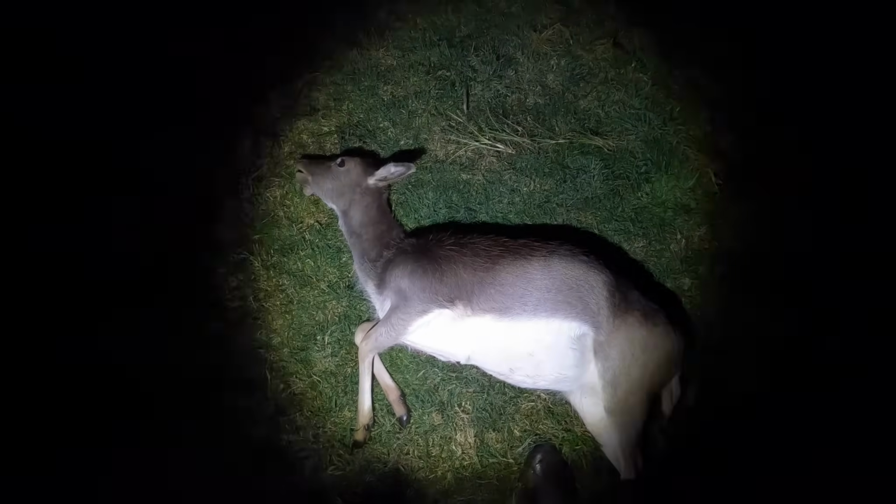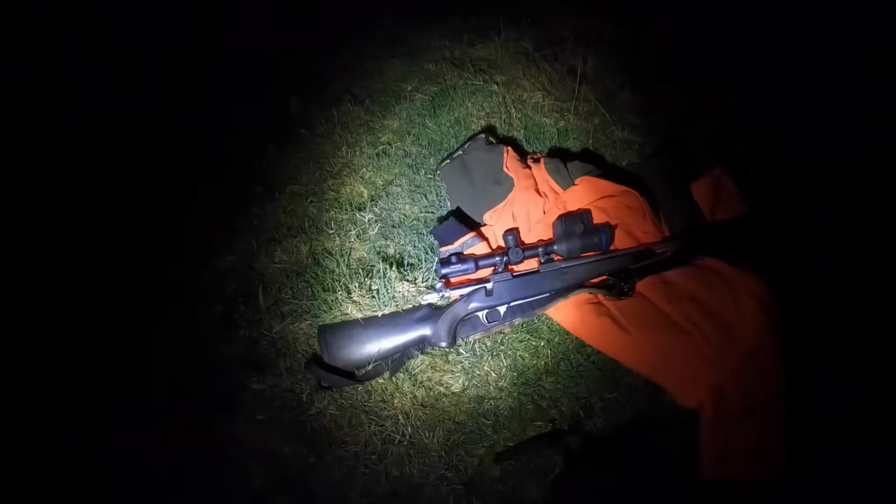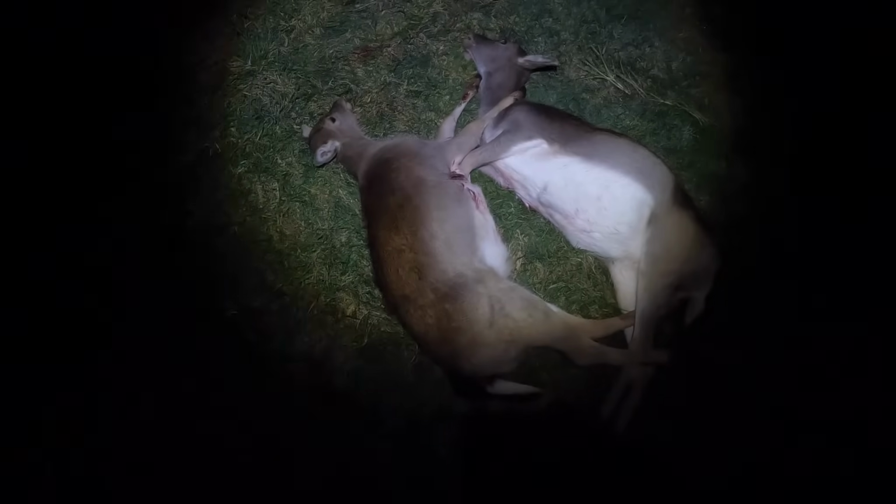Here's the first one, nice fallow doe, so they'll be beautiful eating, and the other one's just up the hill, so I'll bring the other one down and I'll gut them. Good first outing for the thermal scope. Pretty cool piece of kit. Couple of fellows, so that's cool. Good start to the trip.